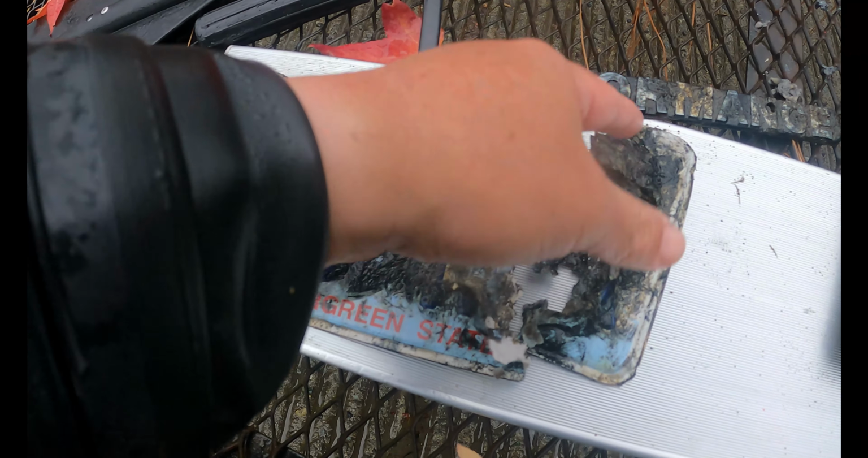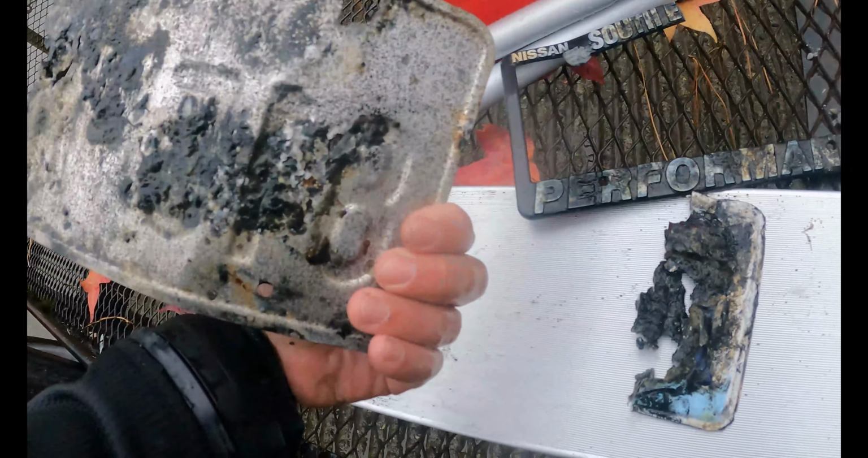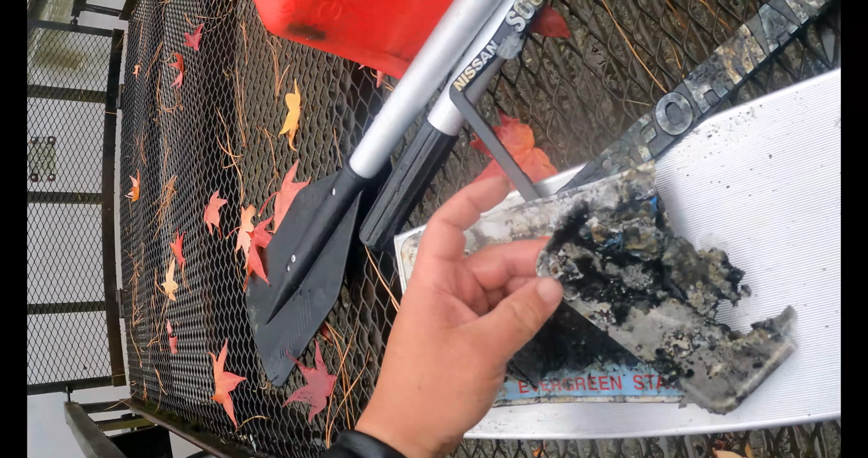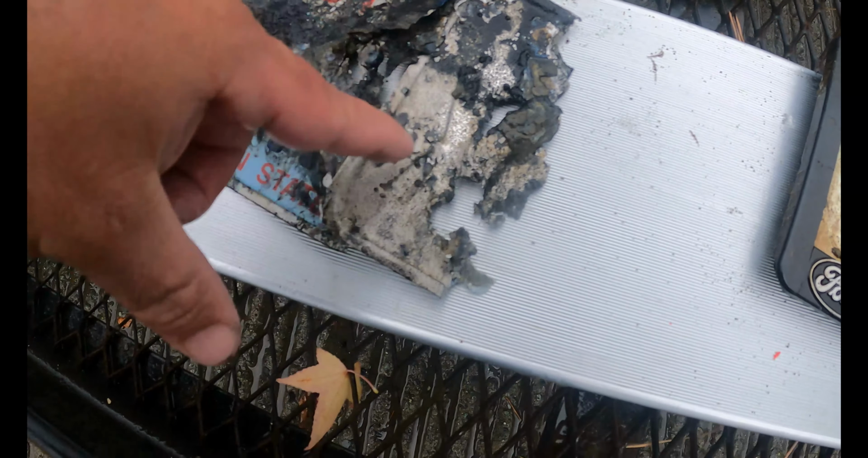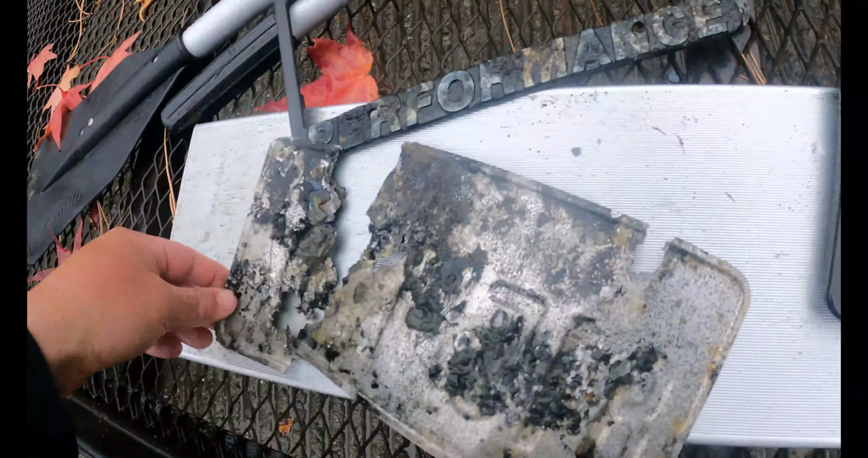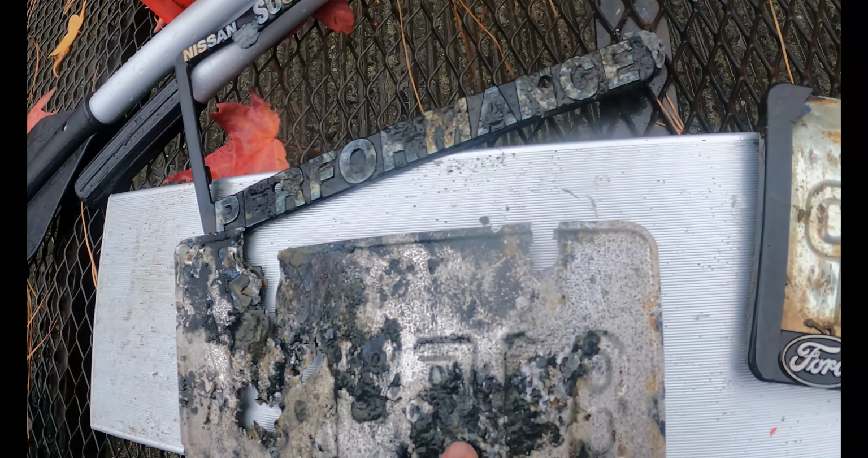Washington plate looks like 815 H, and then I don't know what the last two are. Oh, that's a K. So no, it's an X. Sorry, that's an X. So 815.